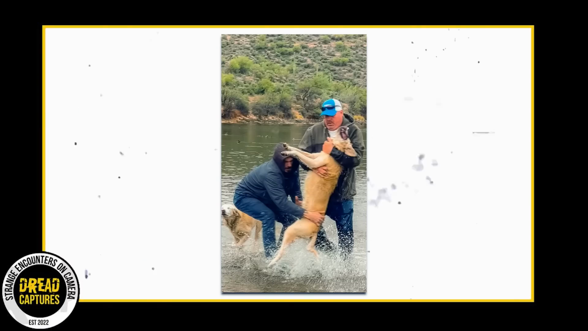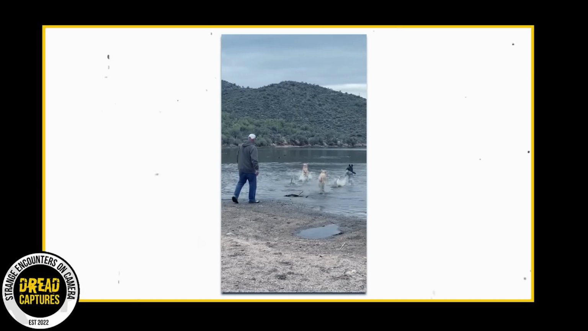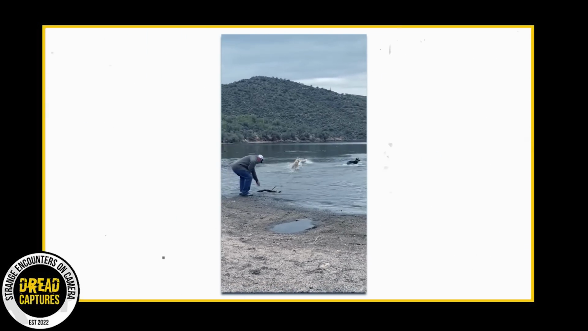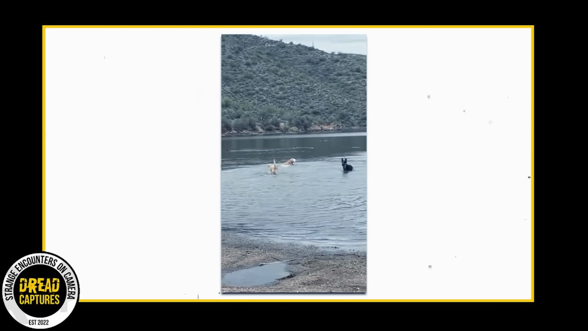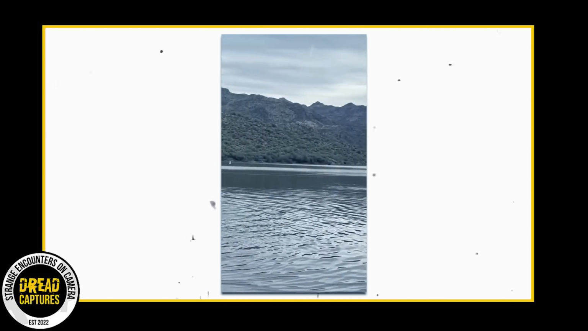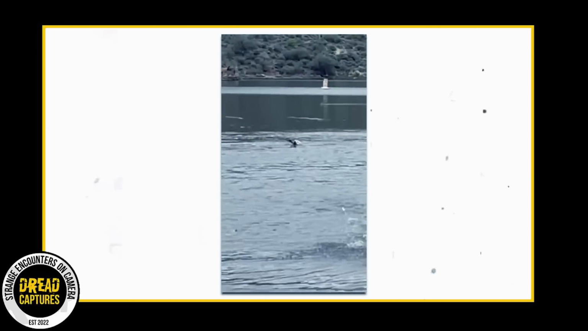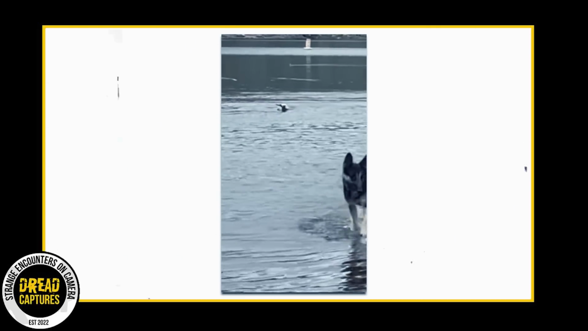Now this is a feel-good story here. Video here of a man playing with his dogs while camping. 3 dogs just roughhousing out in the water fetching a stick. You can see one of the labs gets the first stick his owner threw. Then the man launches another one to the right. The camera focuses in on the dog swimming in with the stick.